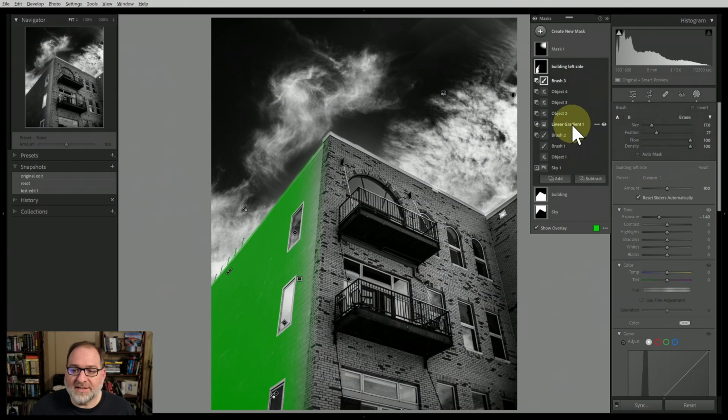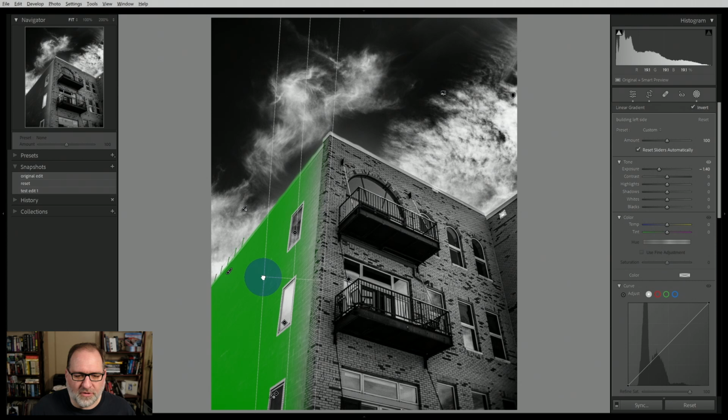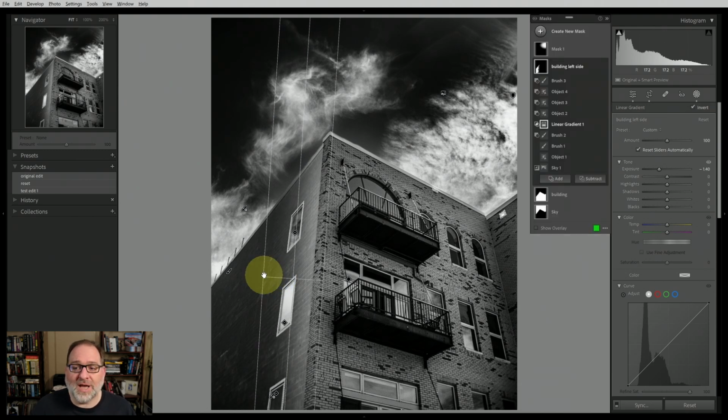If I was to select the gradient, you'll notice that I still have full control over the gradient. Let me turn the overlay off so we can see the effect of this darkening of exposure that I'm applying. So I can now visually see where I want this darkening to be, and I'm only adjusting the gradient. I don't have to make any changes to the windows. It's going to remember those objects separately.